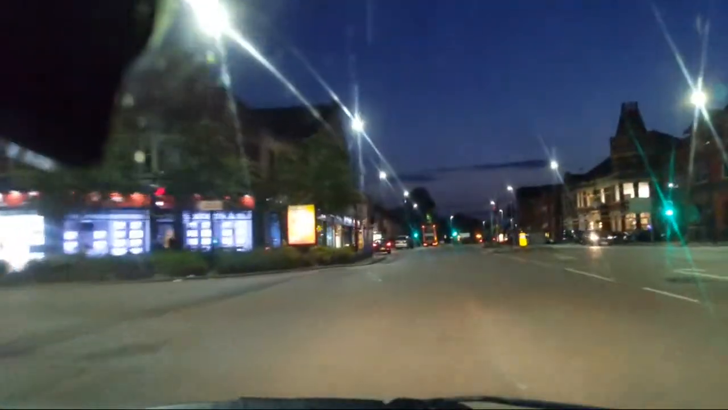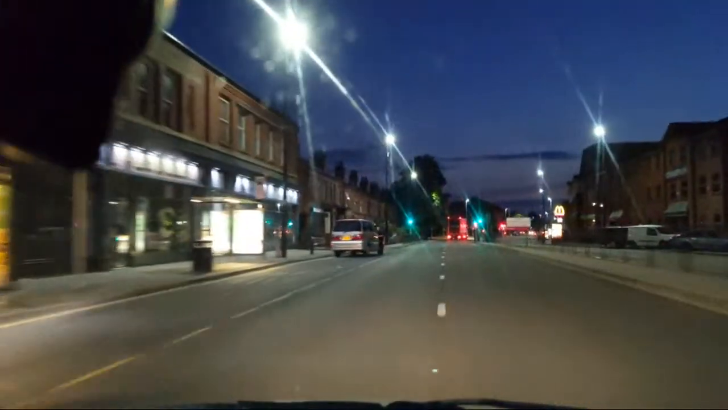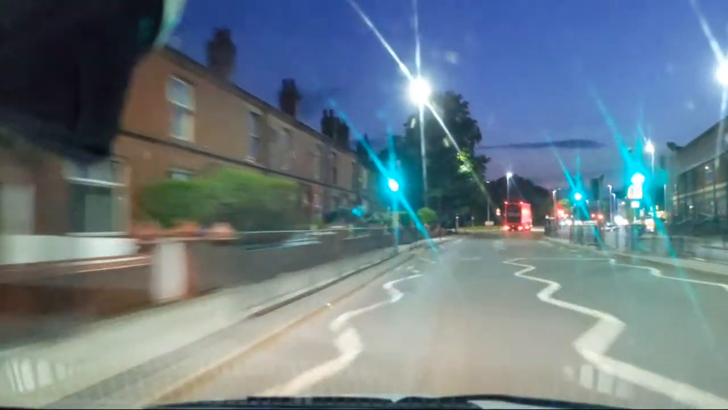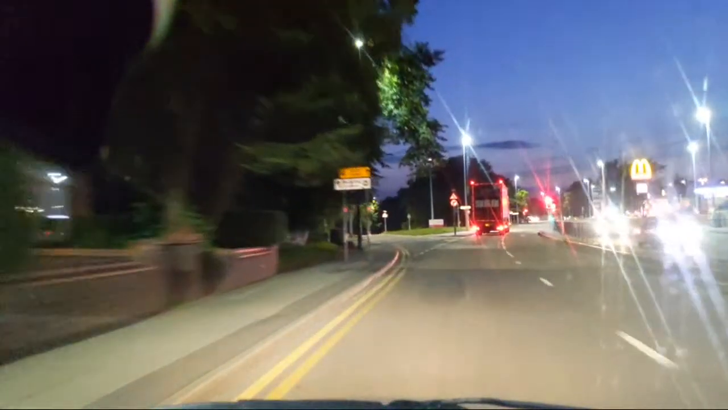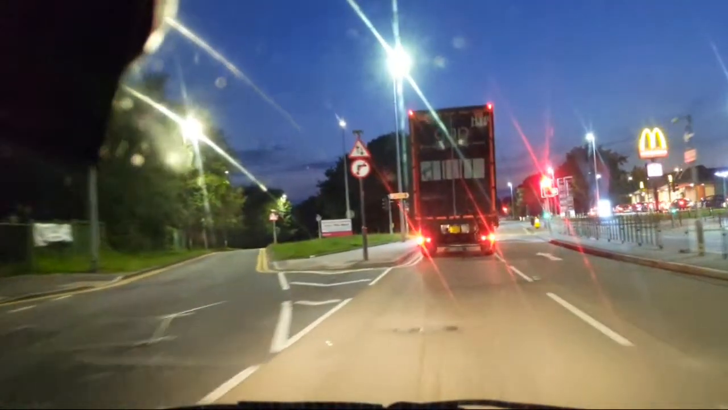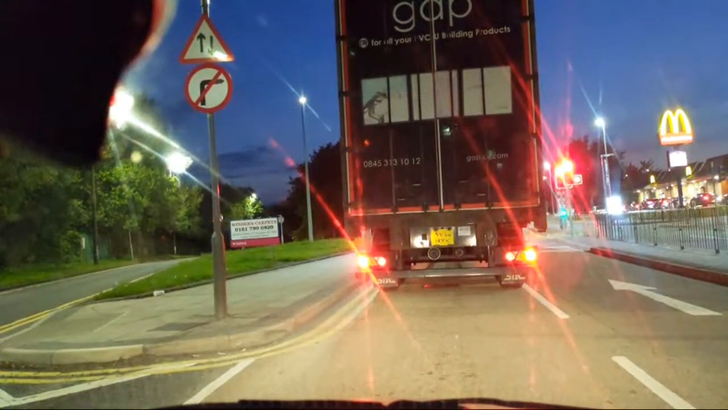Catching up with an articulated lorry. Thought about it, I could have driven that lorry by the lights change, but now we're stuck behind it.